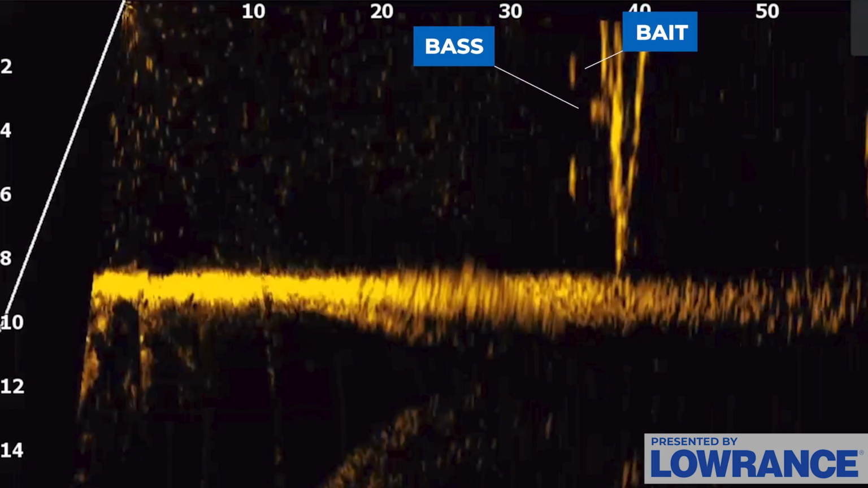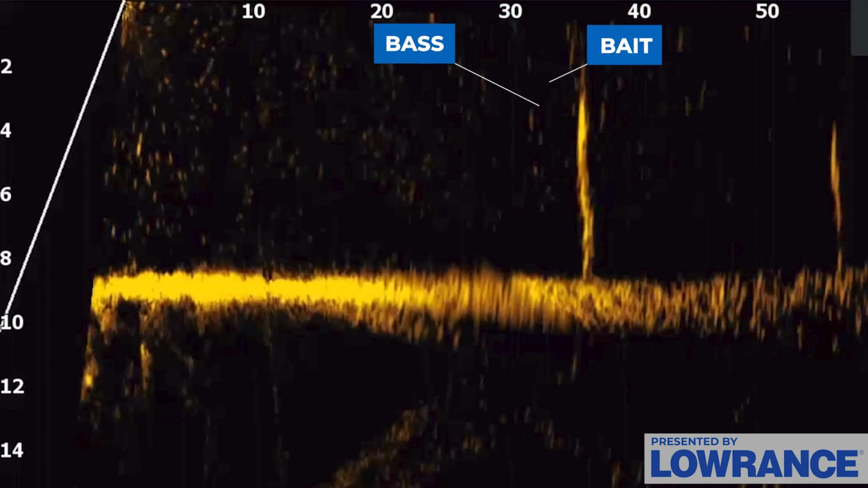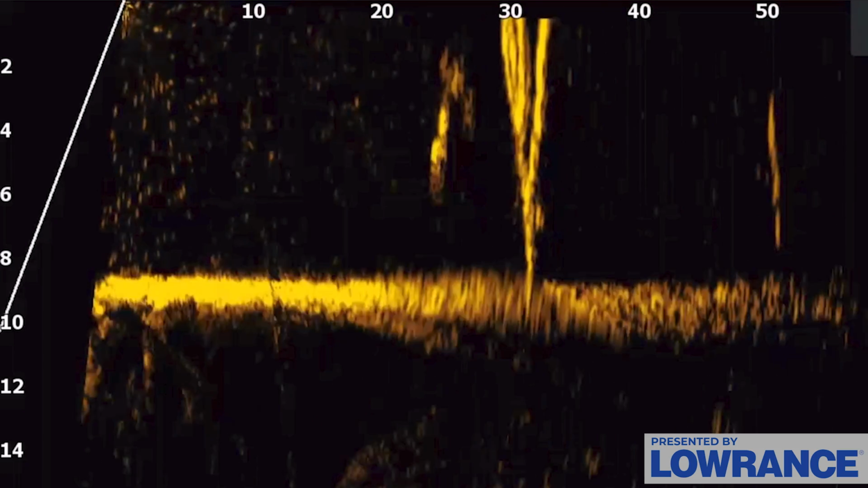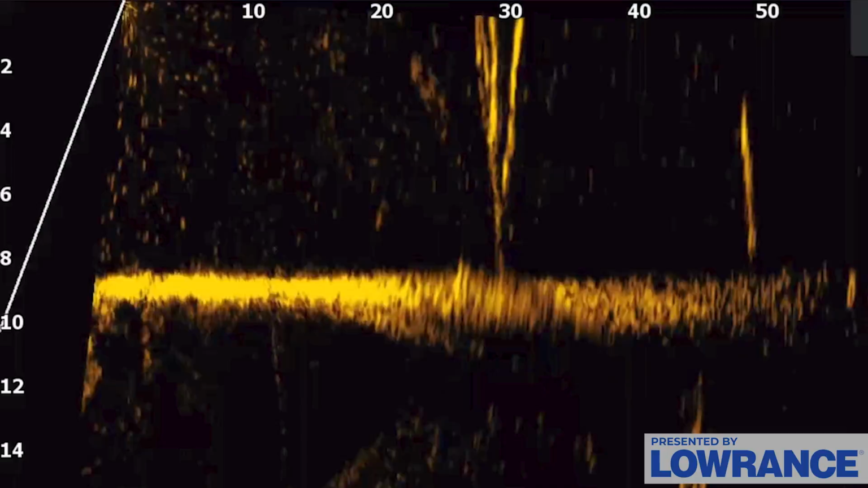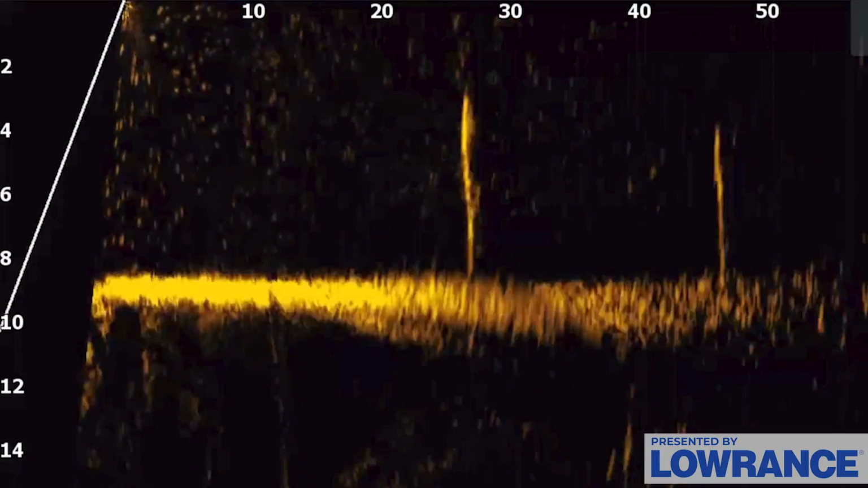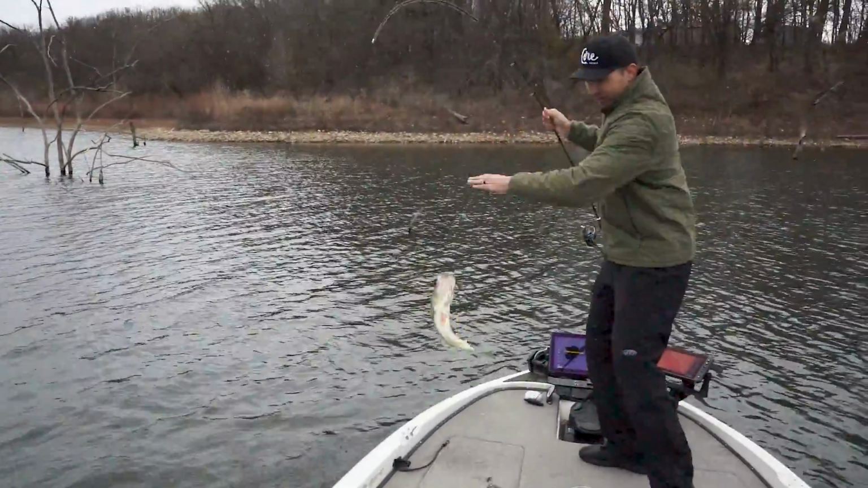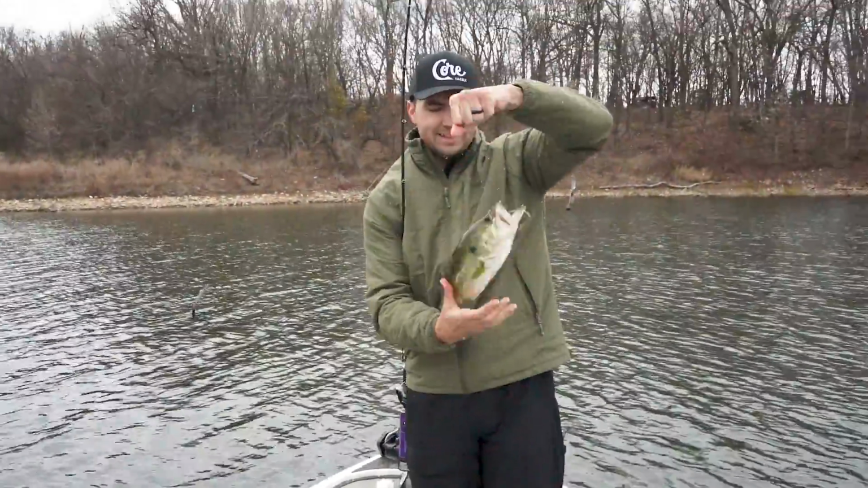Ooh, come on fish, eat it. Oh, come on, come on. Got him. Oh, off that tree. Freaking good one. Saw him just shark off that tree. Nice fish on the Weedless Wacky shot, guys.